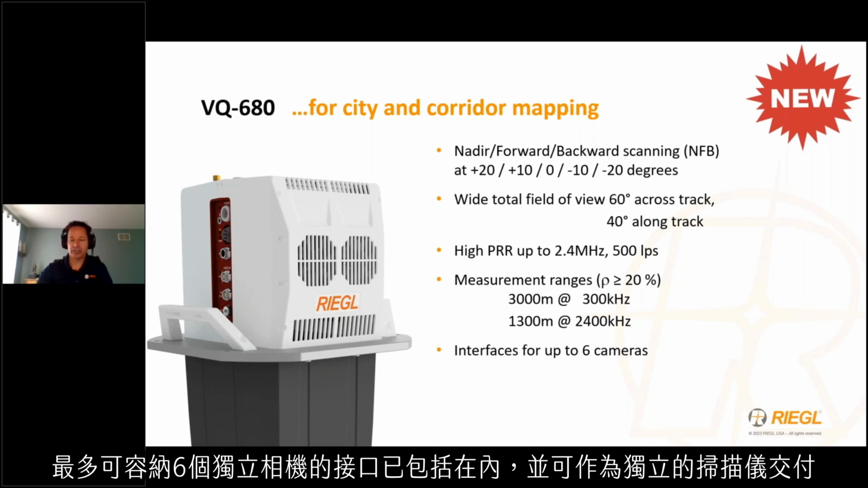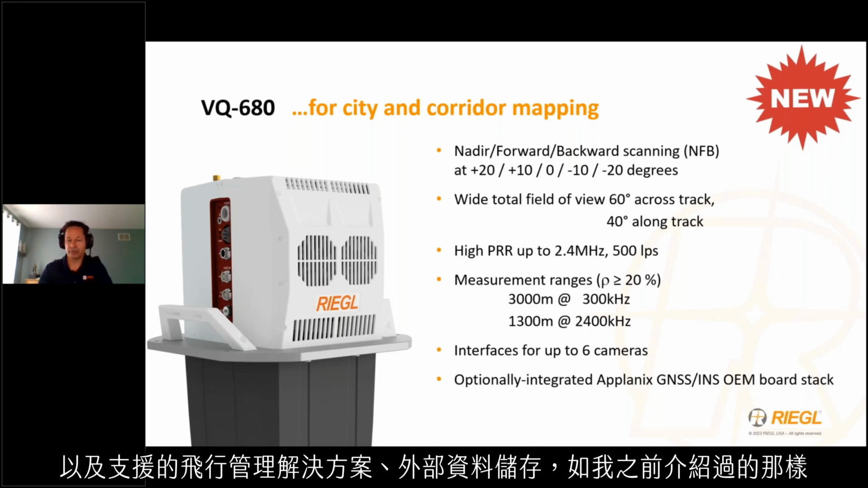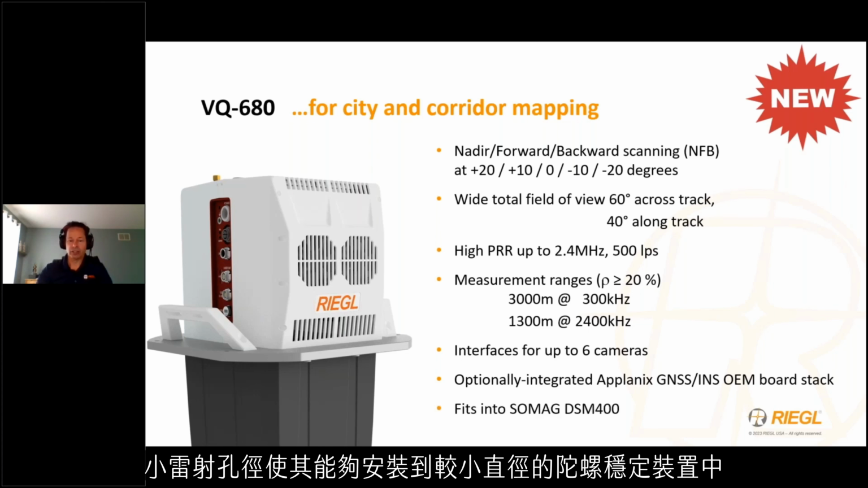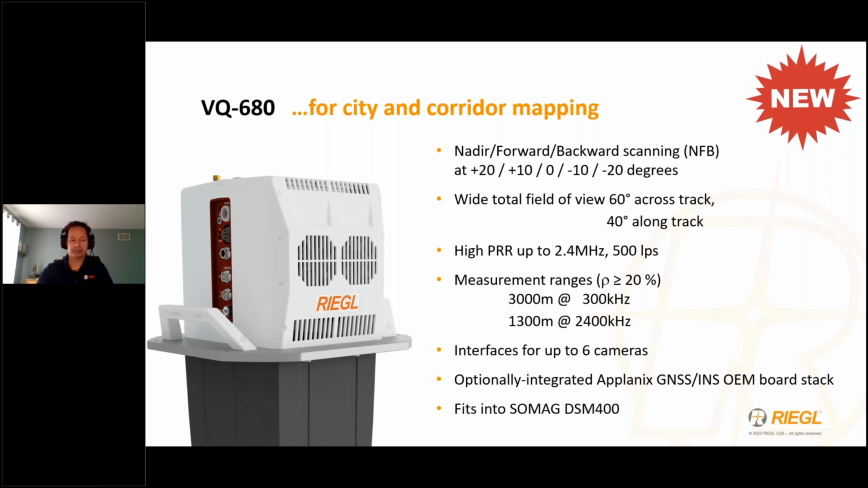Interfaces for up to 6 independent cameras are included, and it can be delivered as a standalone scanner only or as a turnkey solution with OEM INS GNSS systems and the supporting flight management solution, and external data storage, such as the VQ-IU introduced earlier. The small laser aperture enables fitment into smaller diameter gyrostabilized mounts, such as the GSM 400 at under 27 centimeters or 11 inches in diameter.